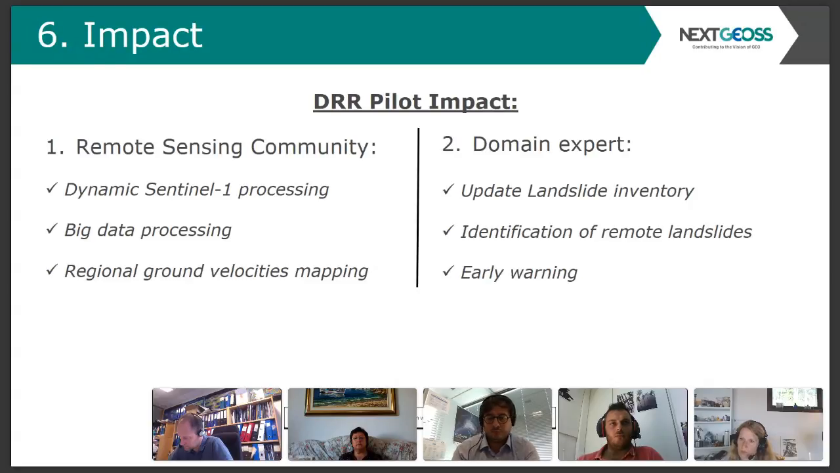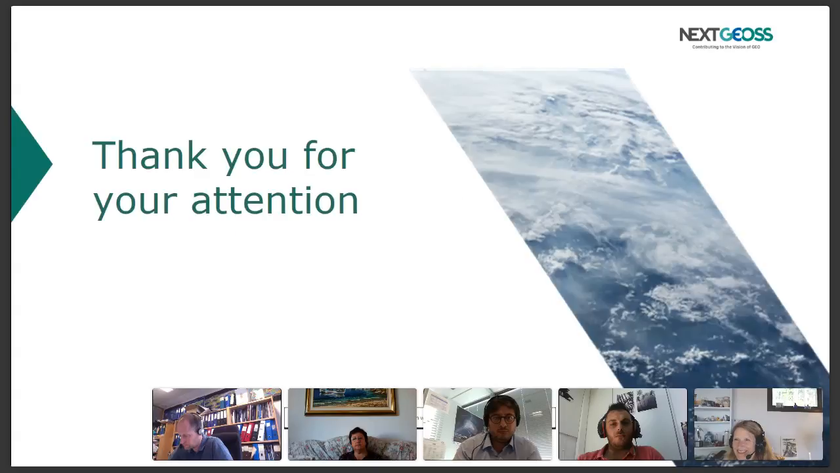From the end user perspective, the disaster risk reduction pilot will provide an updated landslide inventory, will identify new and remote landslides not previously known, and the most important part, will set up an early warning system that will be based on meteorological information and the responsive and robust processing of Sentinel-1 imagery using persistent scatterer interferometry. And this sums it up. Thank you for your attention.